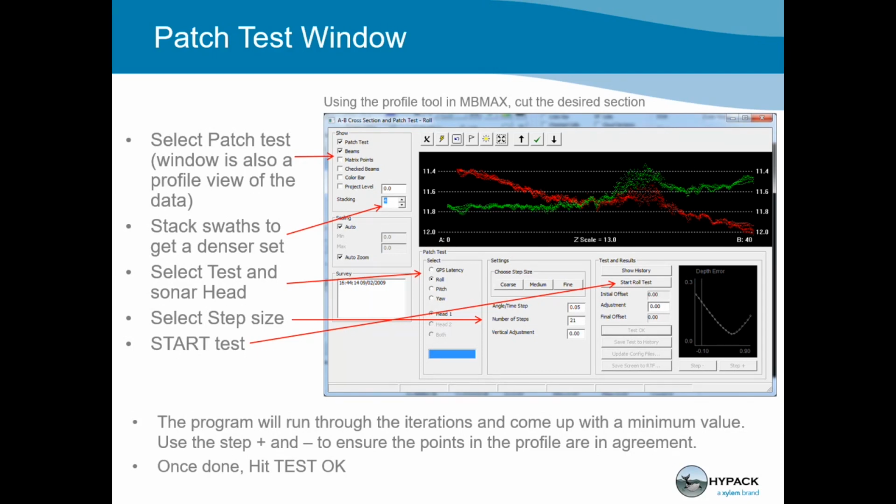You probably still need to do the yaw, right? Well, I guess... I don't know, Pete, what do you find? You should always still do the patch test. It's a compliance thing. Right. The one thing that it's not going to be calibrated for is really putting the GPS antenna. So if you messed up where your GPS antenna offset is, and you put that incorrectly in your HYPACK, the patch test won't catch that. Fair enough.